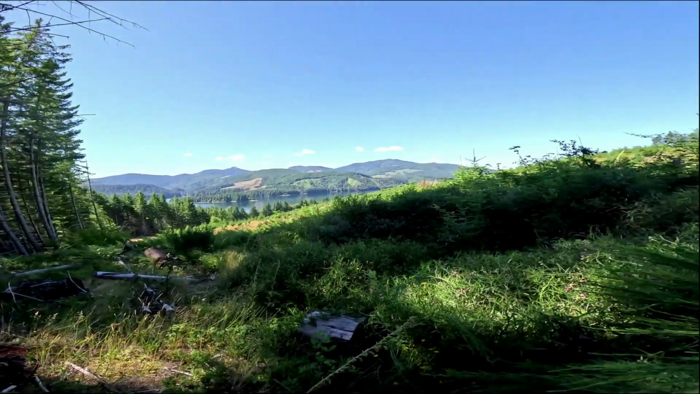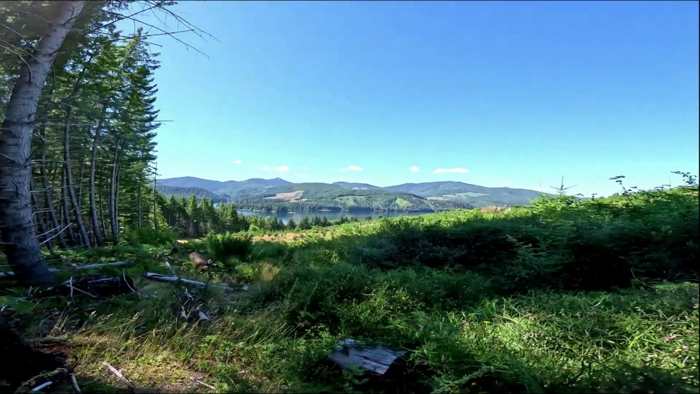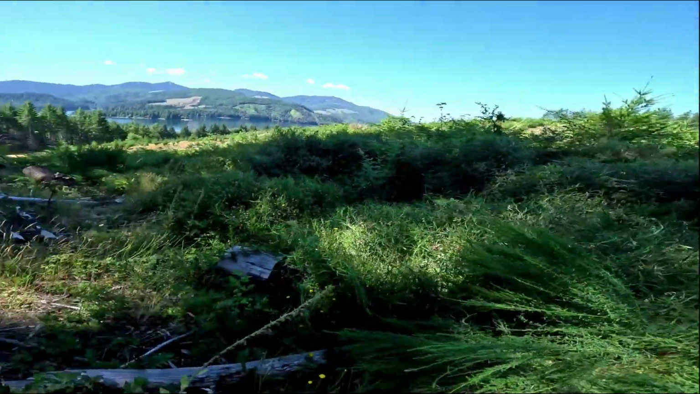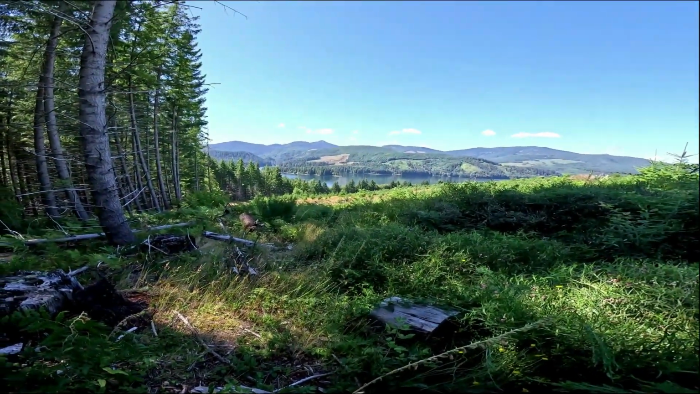So look at that view. Oh my gosh, is that gorgeous? Looks like there's one person out there fishing at Swift Reservoir. We're in the marble unit. We're going to go up and take this road down, hit the pavement, work our way back over to the forest where we went back in.